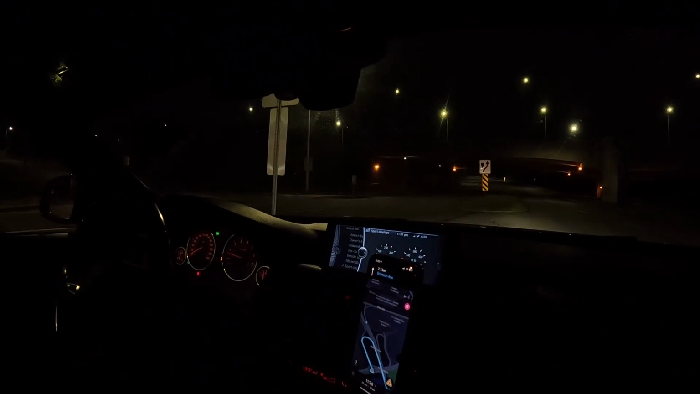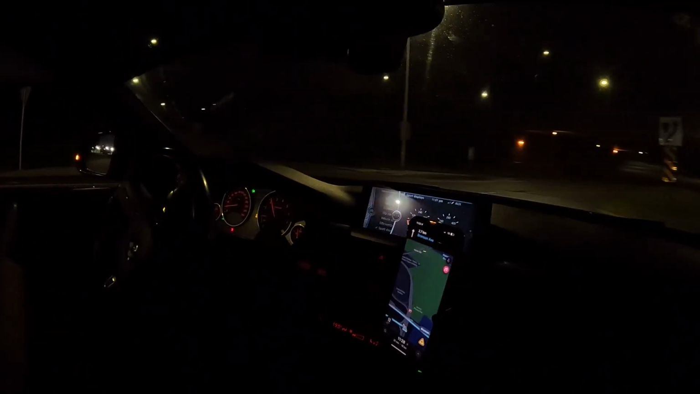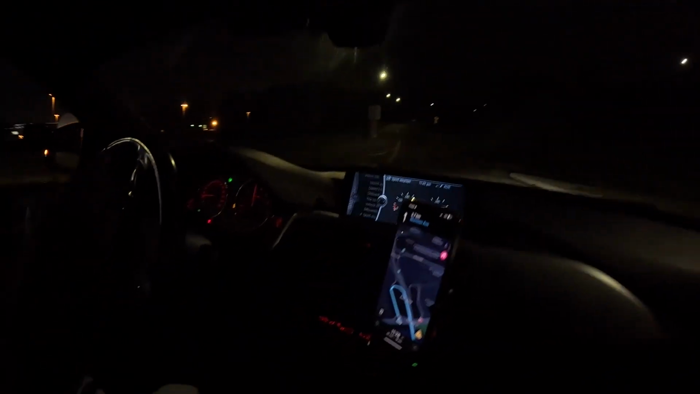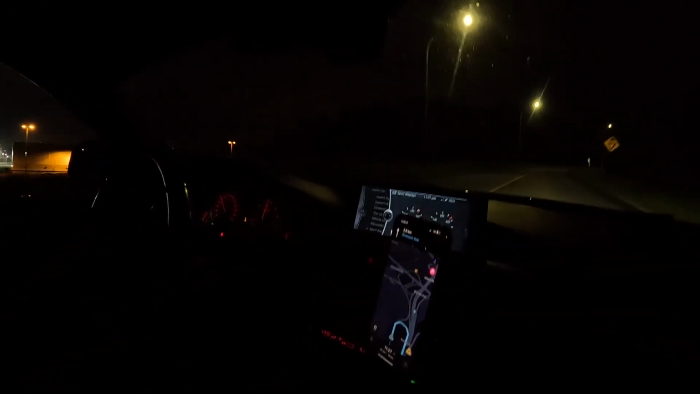Your hair's gonna get messed up, but for this one pull, I just want to do it with the window down. What am I waiting for? There's a light. But yeah, I want to try to see what the wind thing is. It just smells so bad.